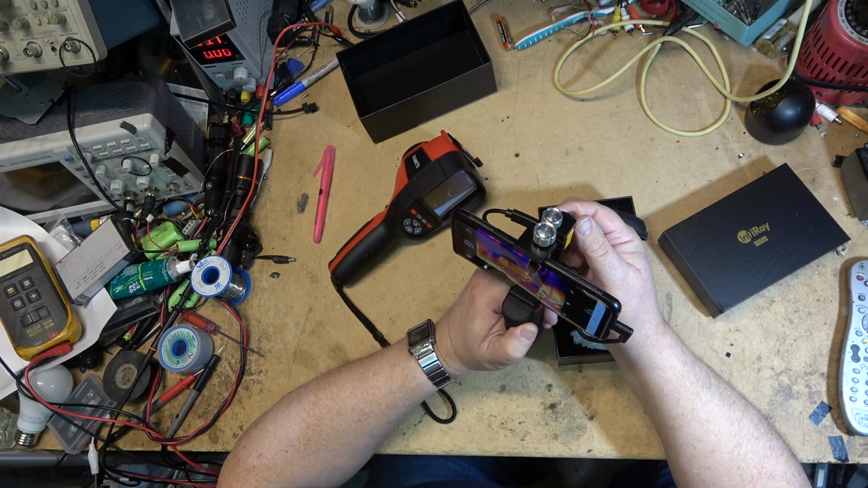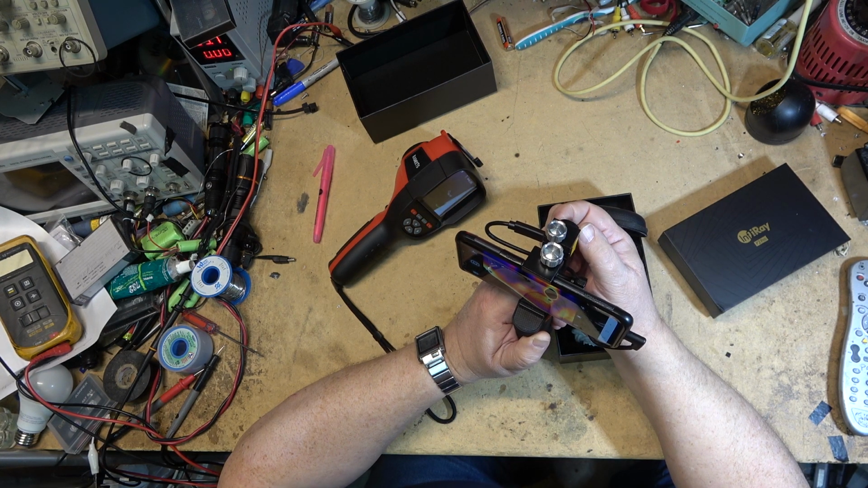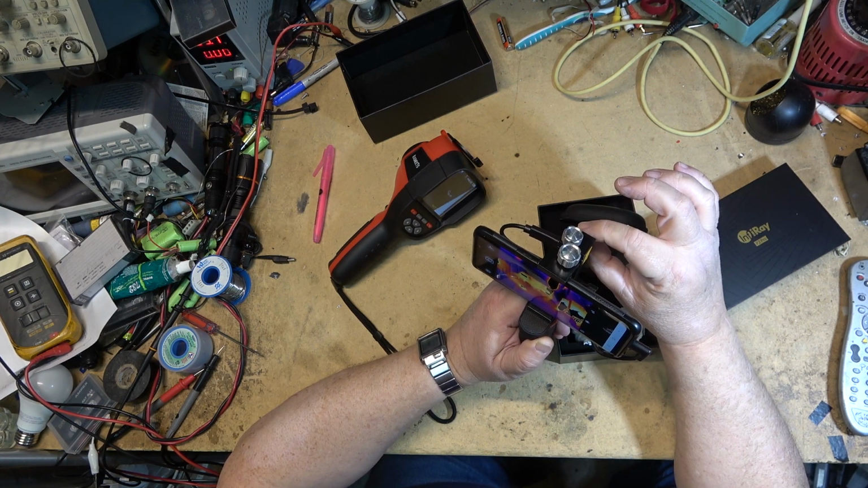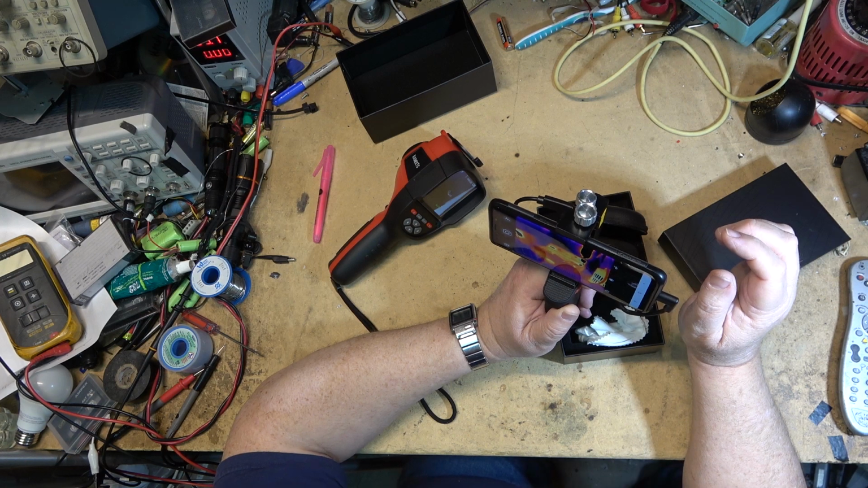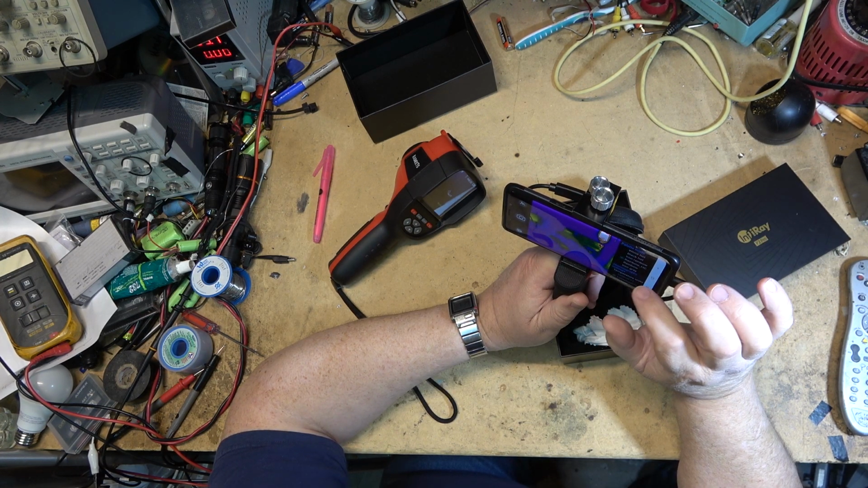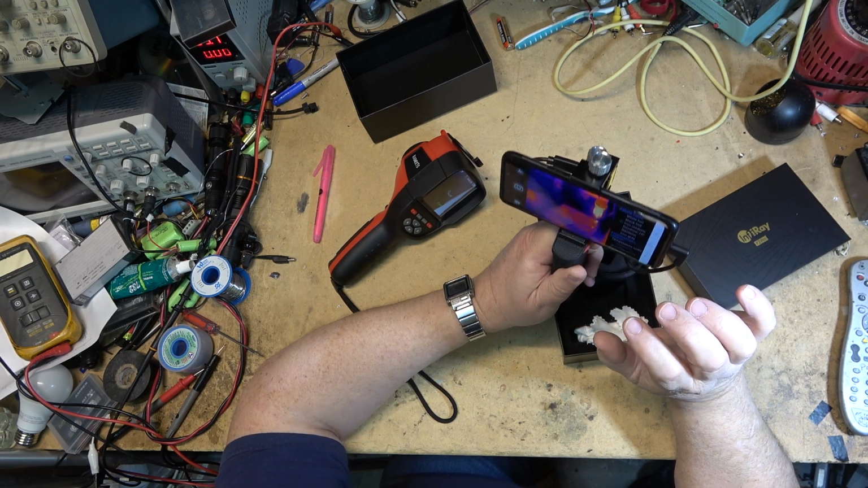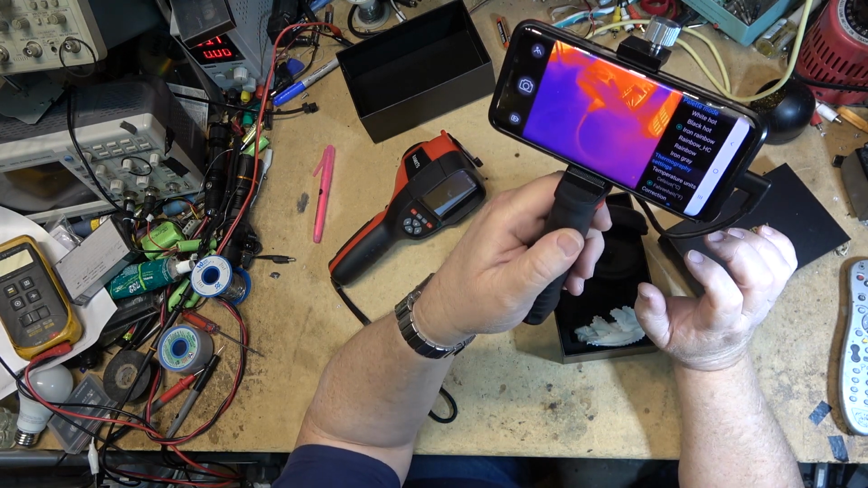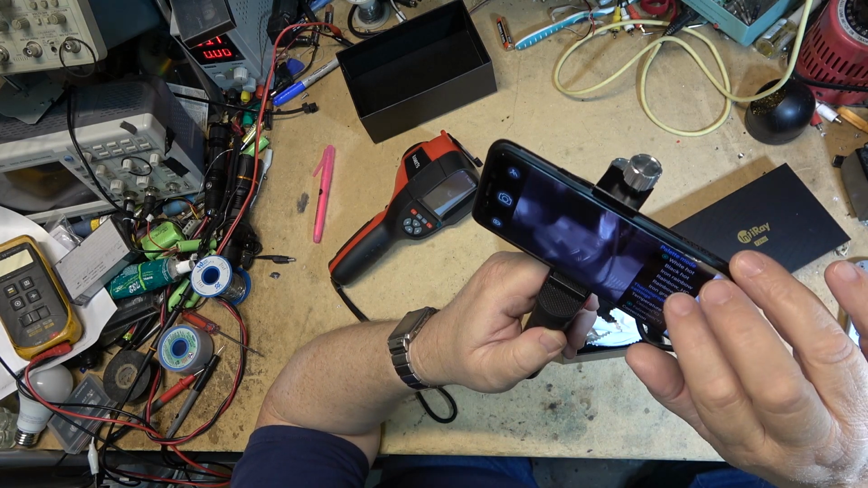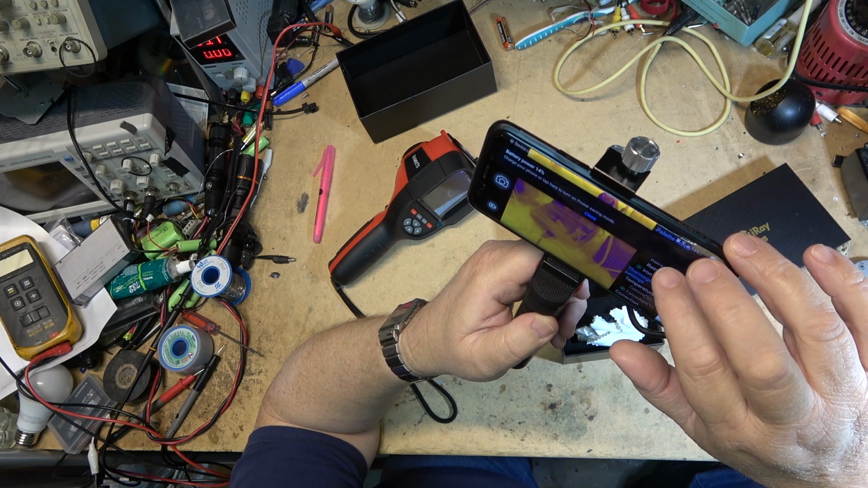Not focused. I can adjust the focus on this one too. But the only advantage to this one is it's got a focusable lens. But I can change my color palette on here as well. Okay, so I've got rainbow, hot, cold, iron, rainbow. So I've got the same type of settings on here that the other one had. And I can do the same thing on my phone, right? I can select white hot, or I can select black hot, or iron gray. I've got the same type of